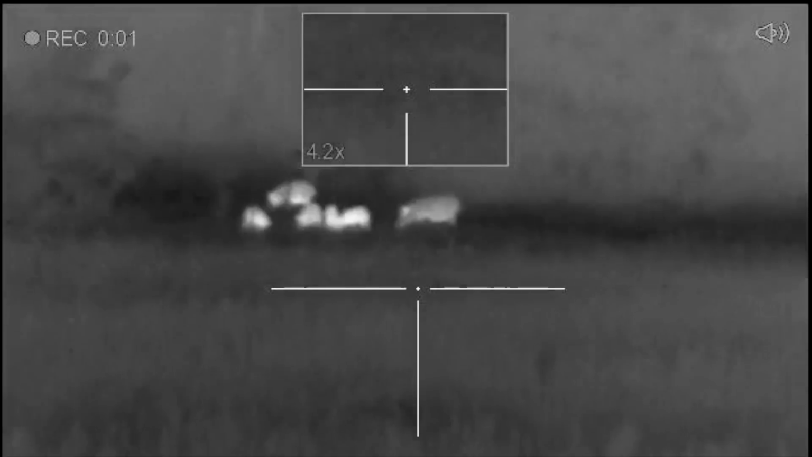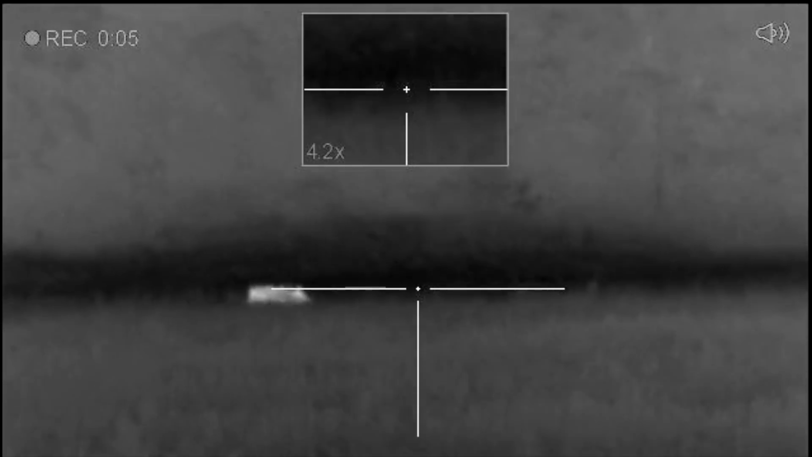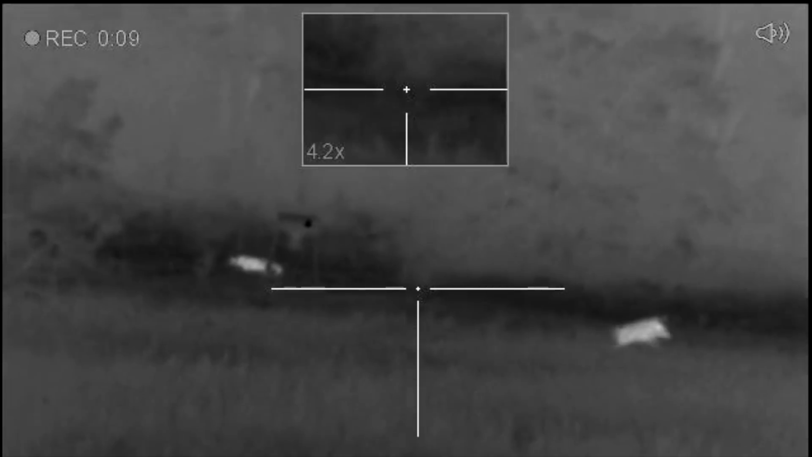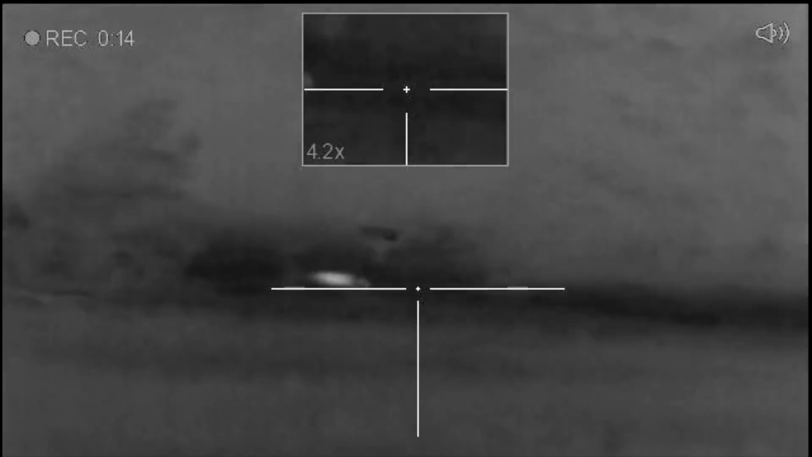You missed your big one, dude. Our shots were well in sync, and now we'll watch it from Ray's angle. We'll slow this down 90%, and you can see him drop his rifle right before the trigger pull.